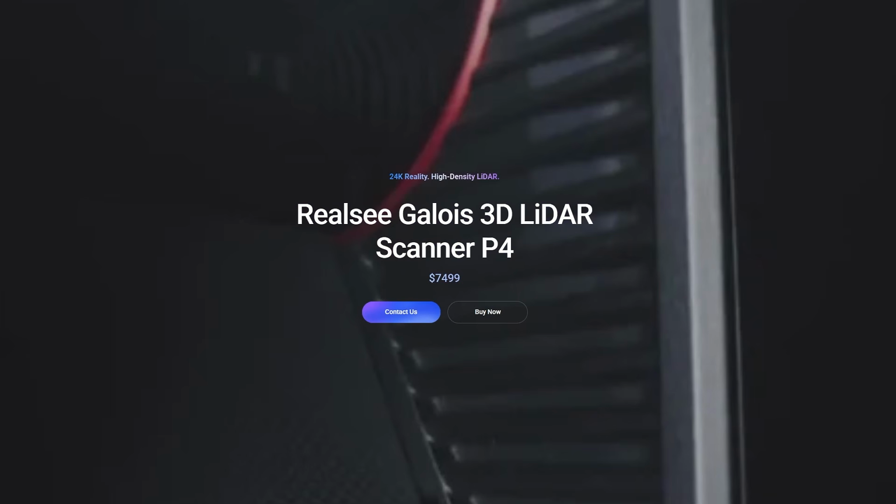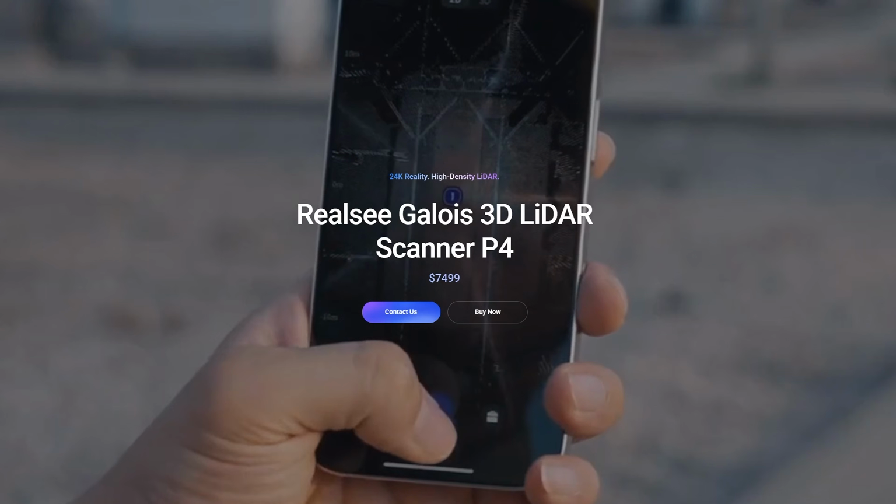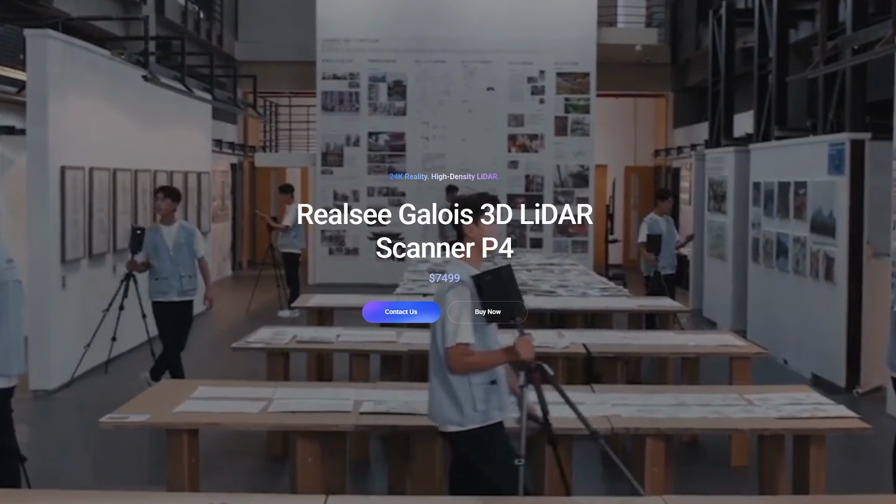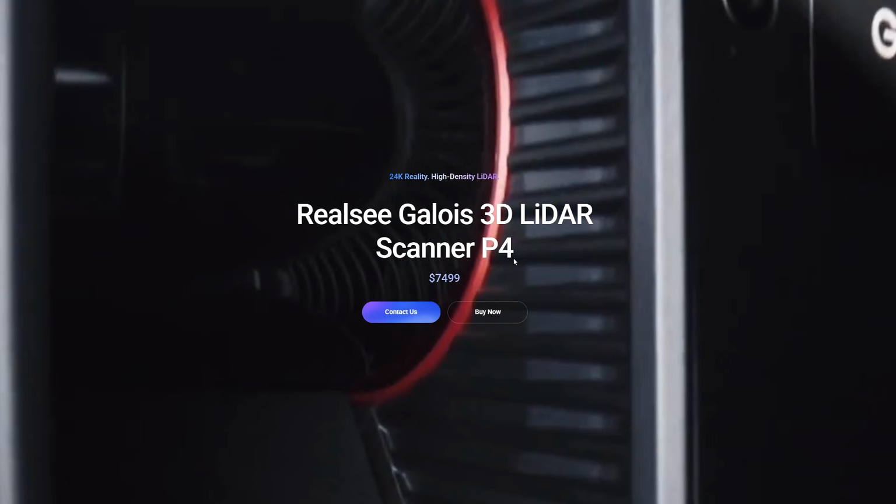The P4 at $7,500 is for professionals whose work has grown beyond that. So the 100-meter range, the 10mm accuracy, and a whopping 125,600 points per second opens up a different category of project. So you talk about infrastructure, large commercial, complex multi-room documentation. Don't forget about the hot swap batteries and hard cases that are built for full days on site.